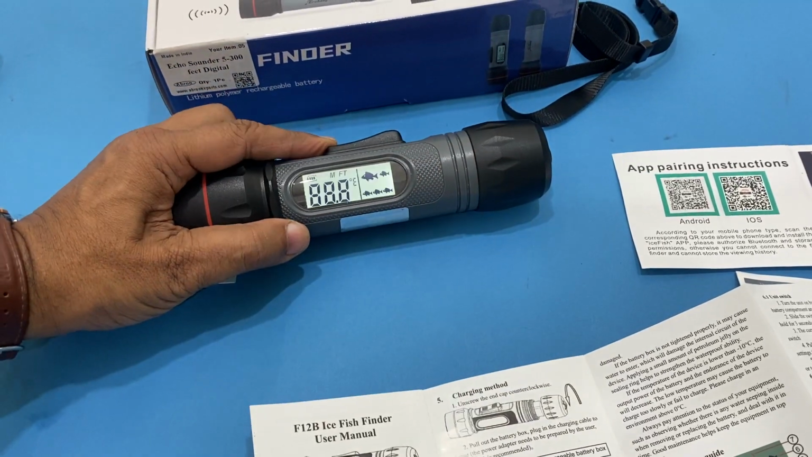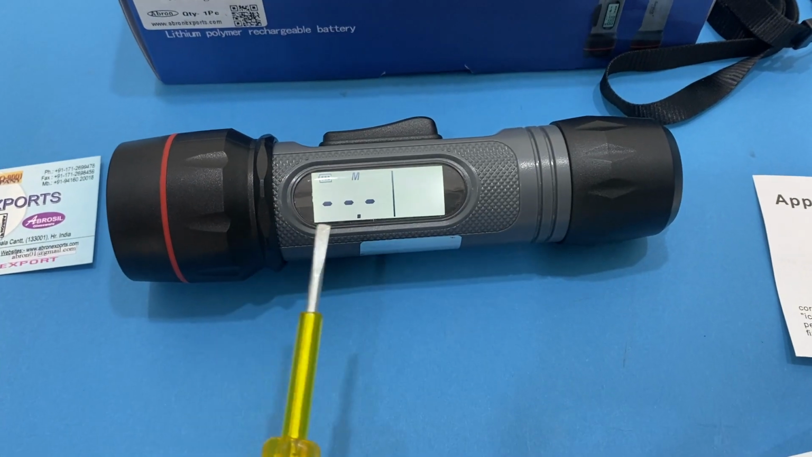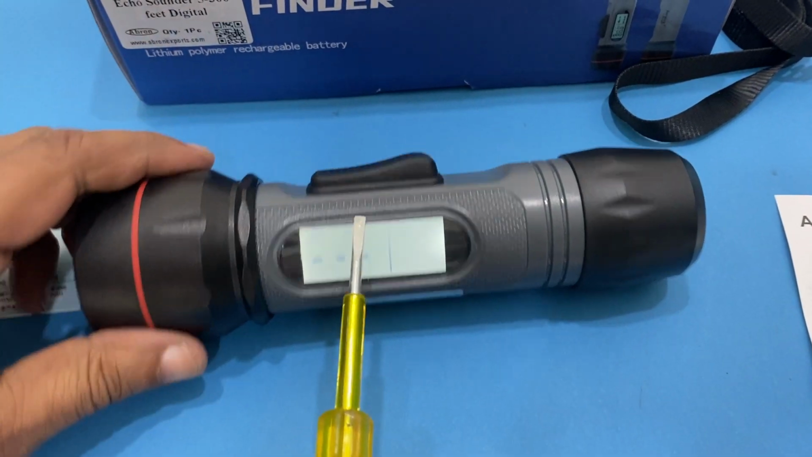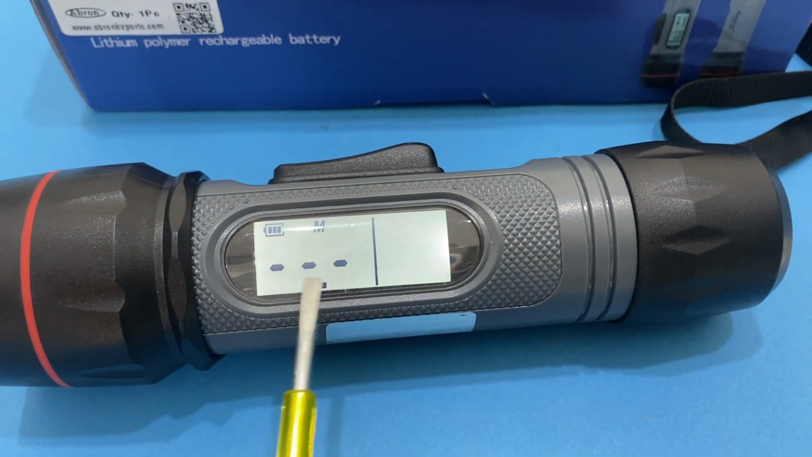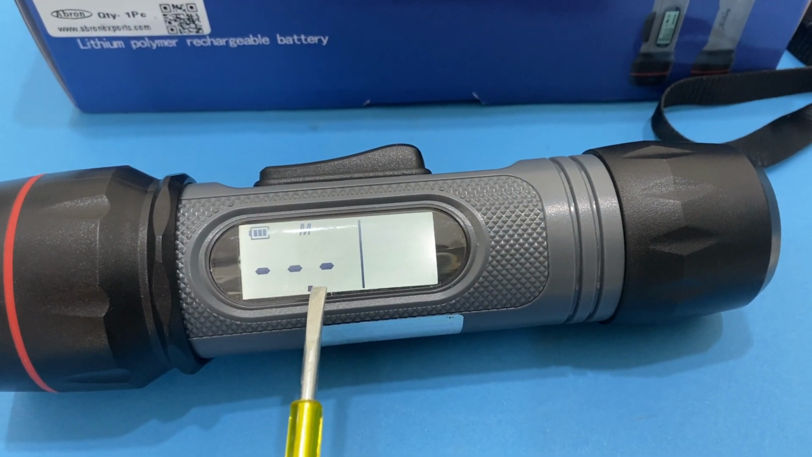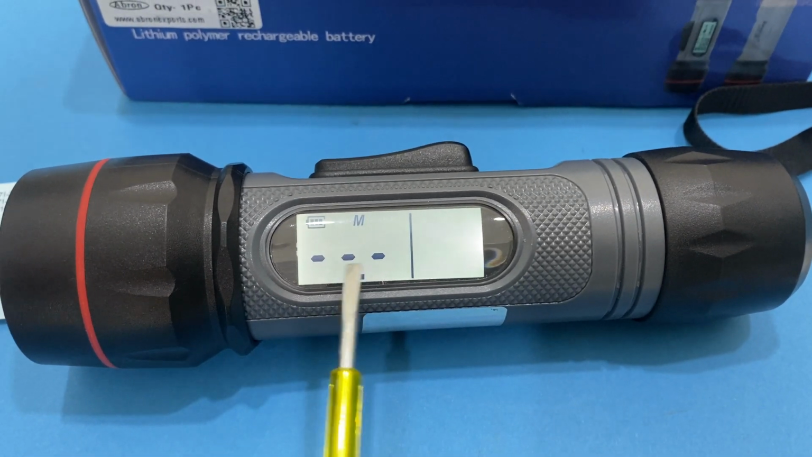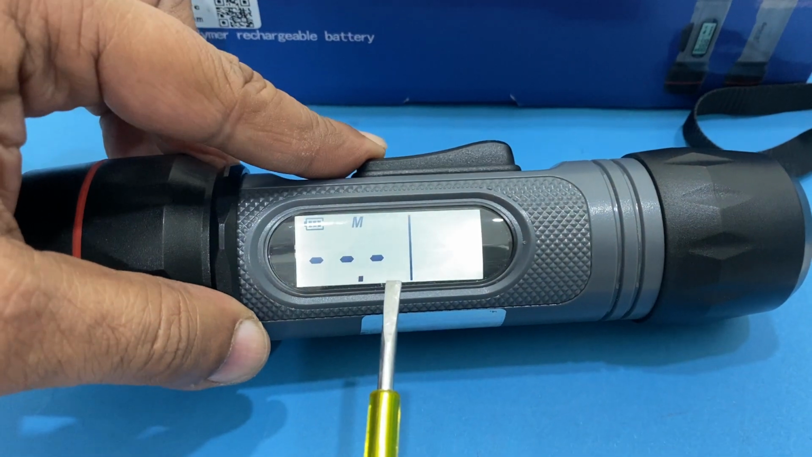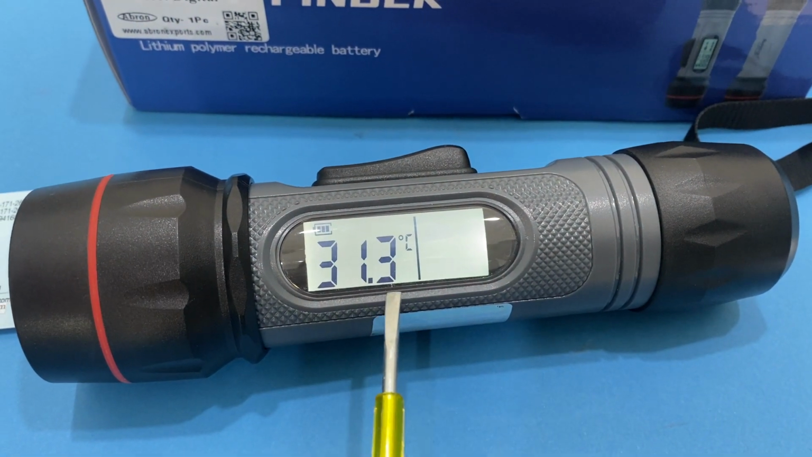Now I press it and you see this display is there. It tells you the temperature, the distance in meters, and the temperature it will sense after a few seconds. Every 10 seconds there is a reading change, and then it will work. These are the multi switches. Now 31.4 degrees is the temperature.